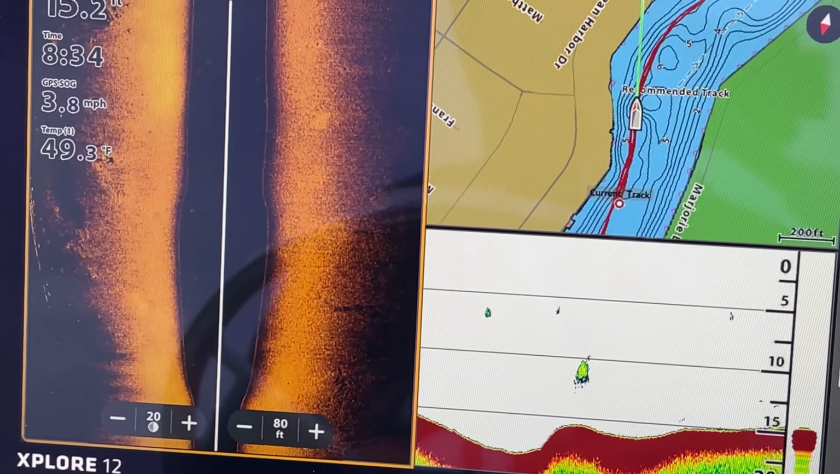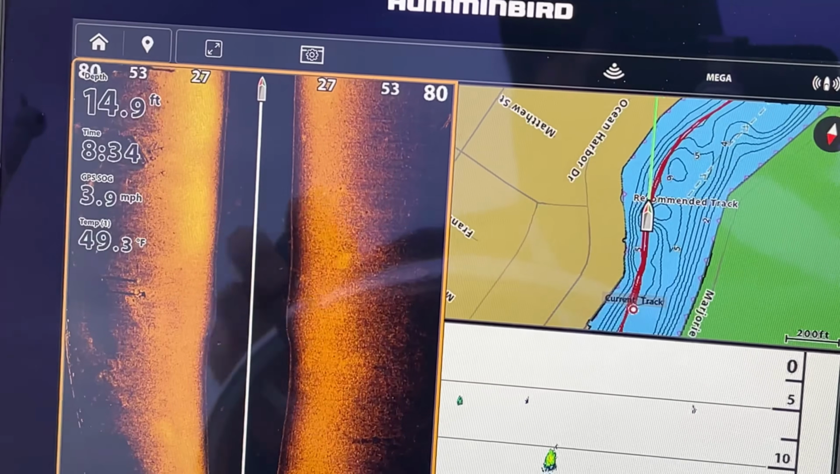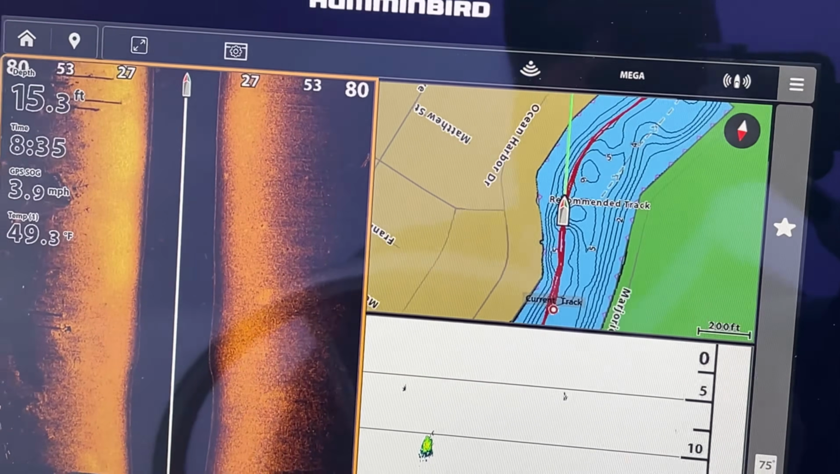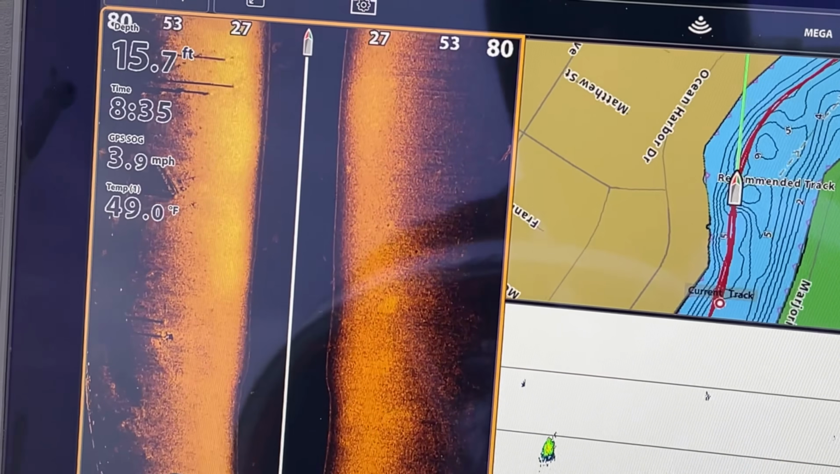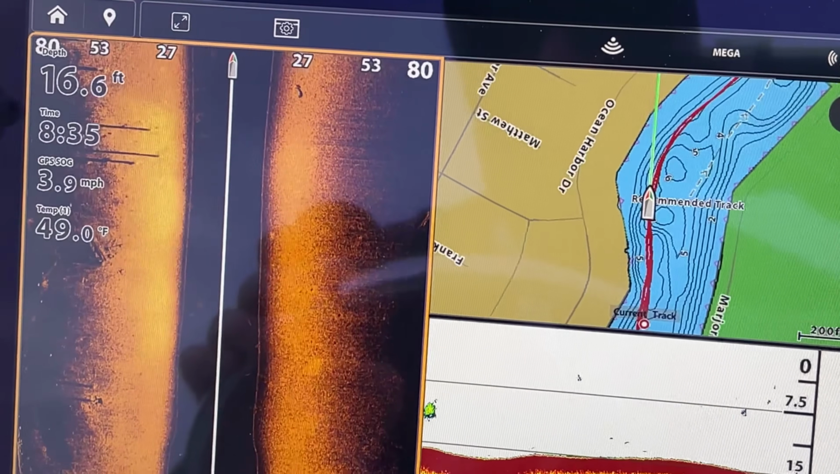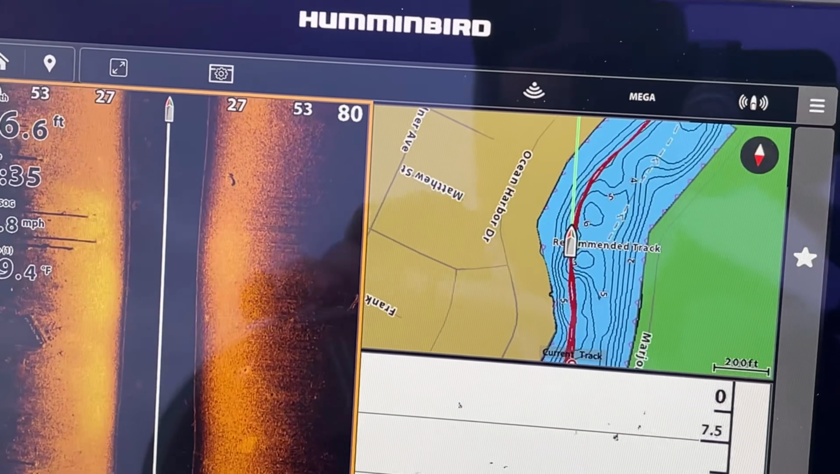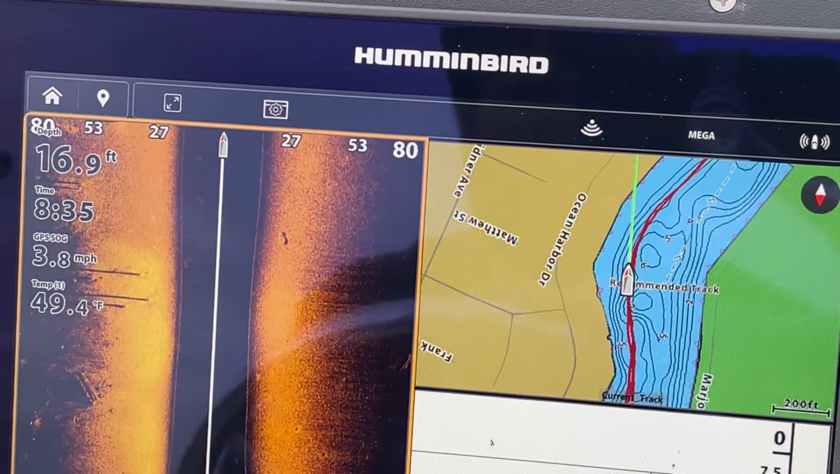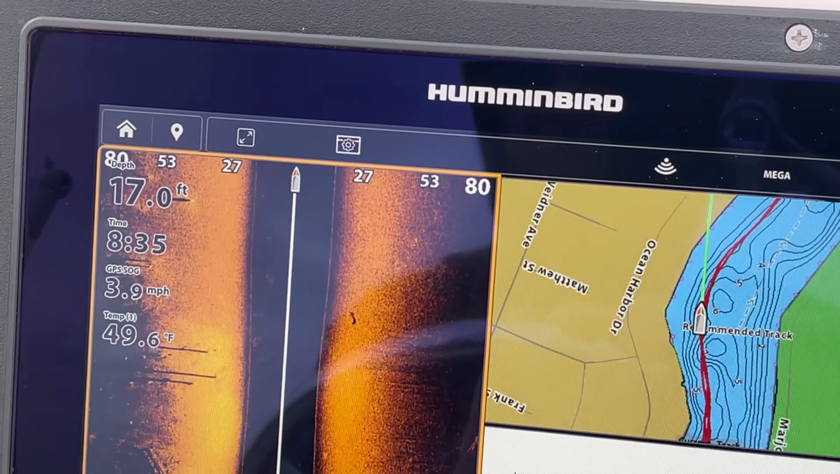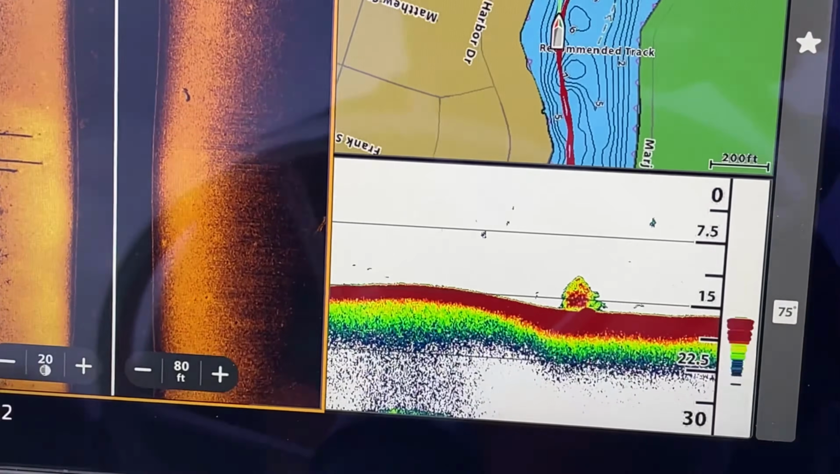Let's see if we see anything on this dock. There's the first two pilings. There's the second two pilings. Not marking anything on it. Keep checking this dock line. Sometimes they sit a little bit deeper over here. About 17 feet of water. Some bait on there.